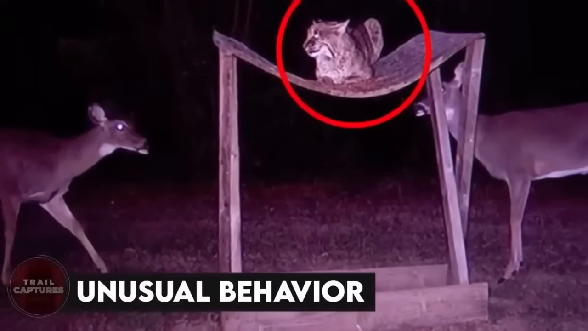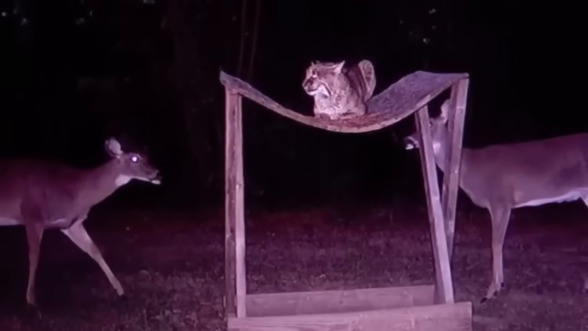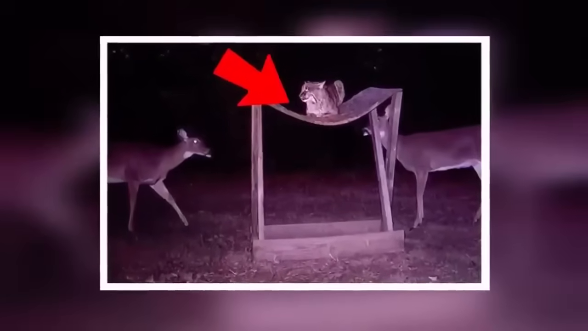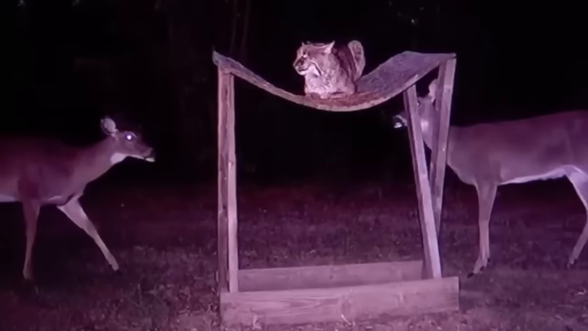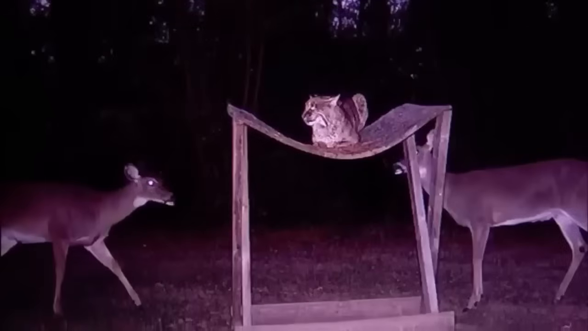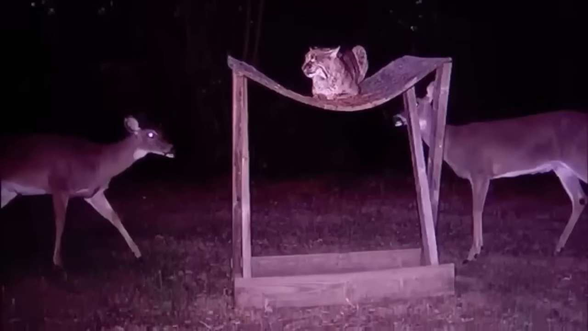Unusual behavior. Most people think that wildcats are all dangerous and killing machines, but you might change your mind after seeing this picture. But still, there is a chance that the cat is just waiting and deciding which deer to kill first. However, seeing how chill the deer are, we can think otherwise too.